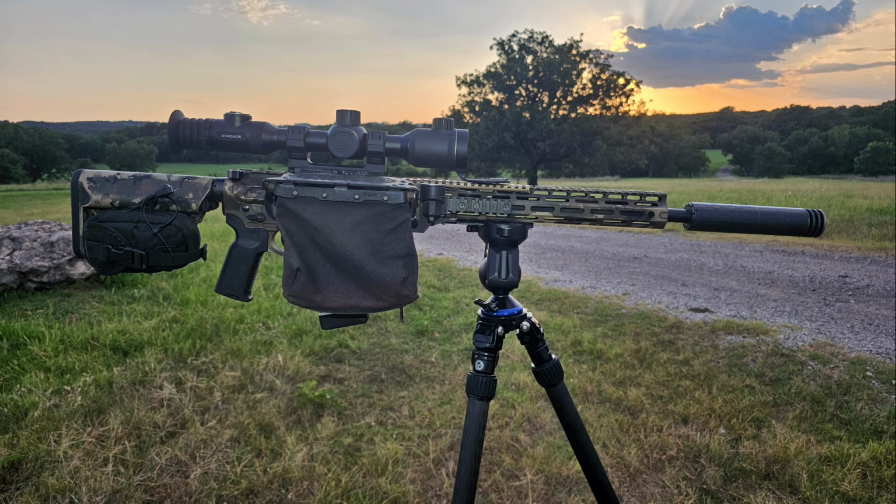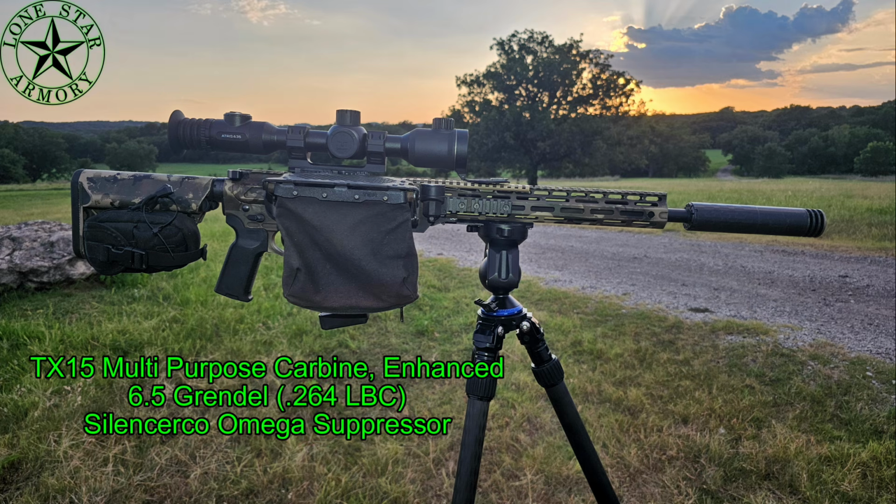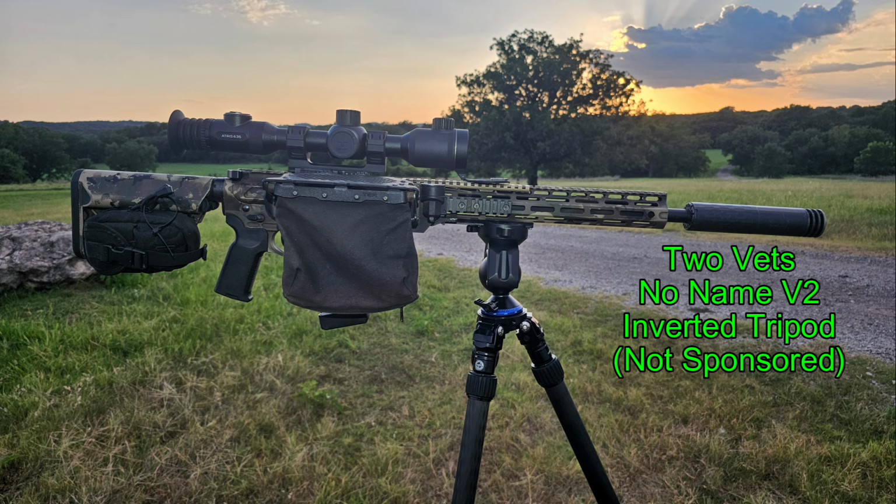Now on the side of the rifle I have my Brass Catcher by Tactical Brass Recovery. And that is all mounted on my TX15 multi-purpose carbine enhanced from Lone Star Armory in 6.5 Grendel with the Silencer Co. Omega suppressor. And that's all going to be standing on top of my new tripod and ball head. Now neither of these are sponsored items.